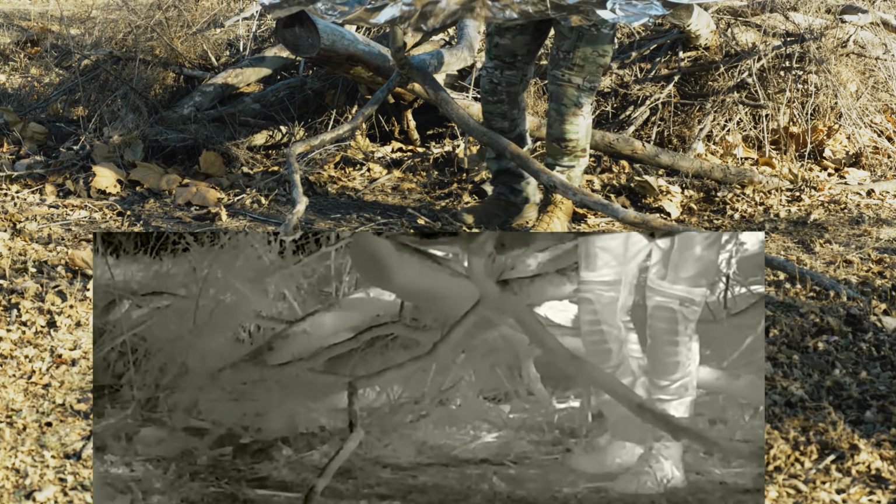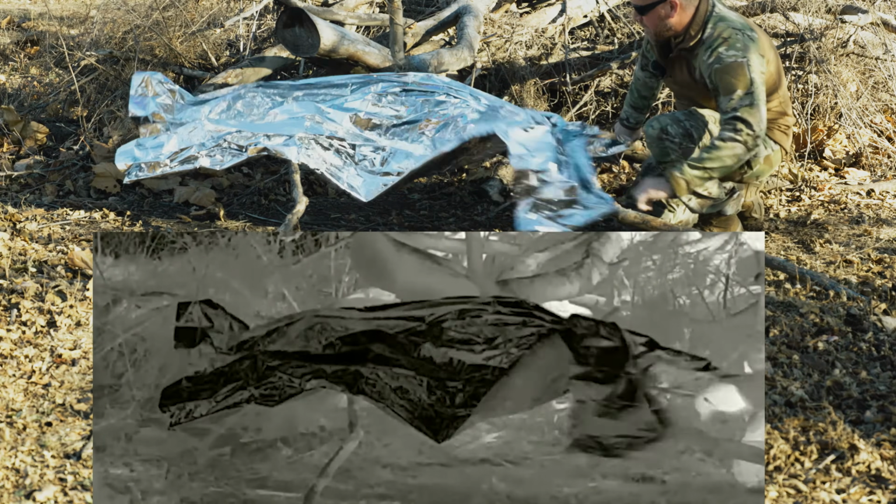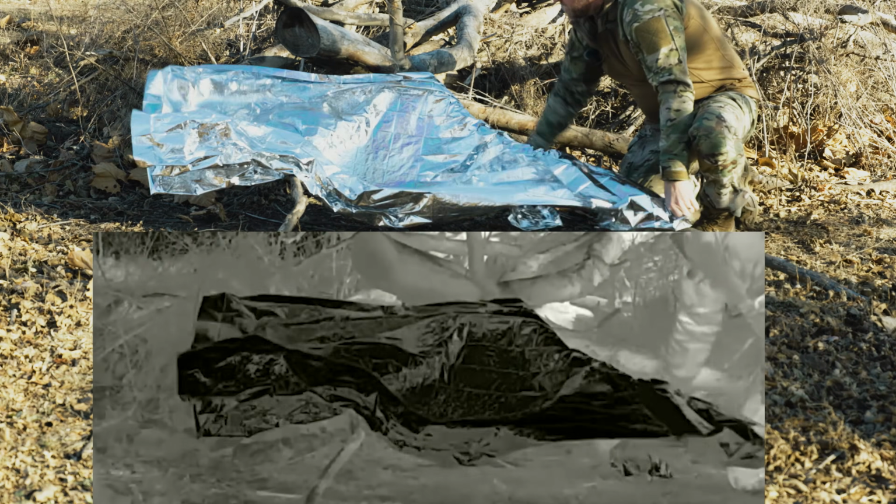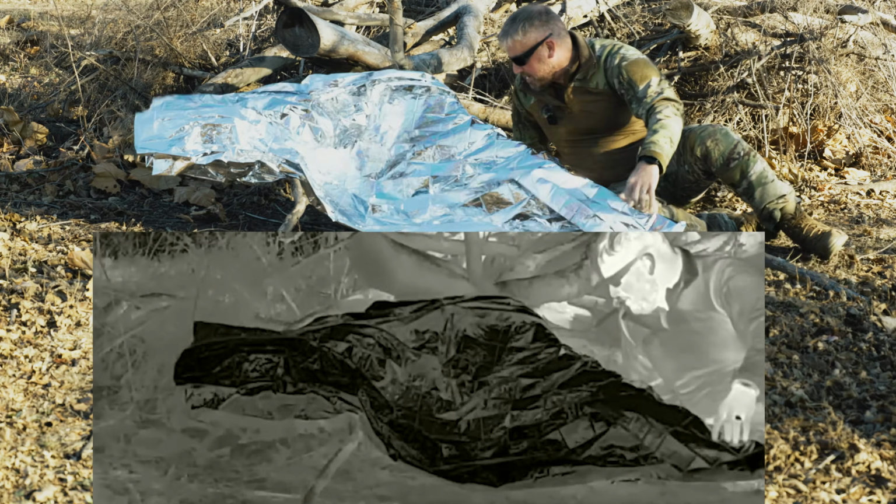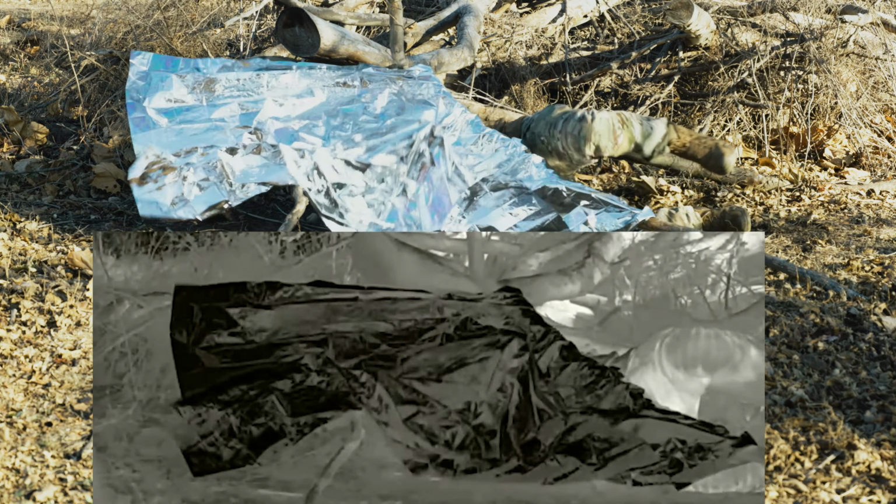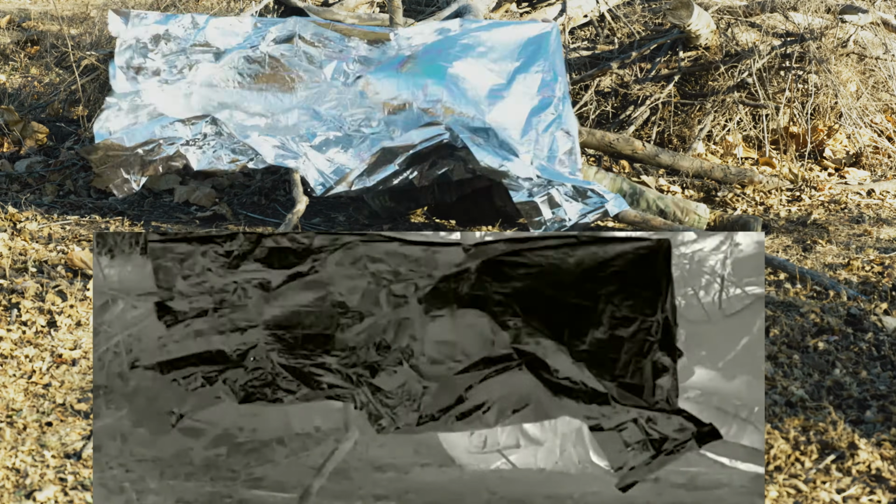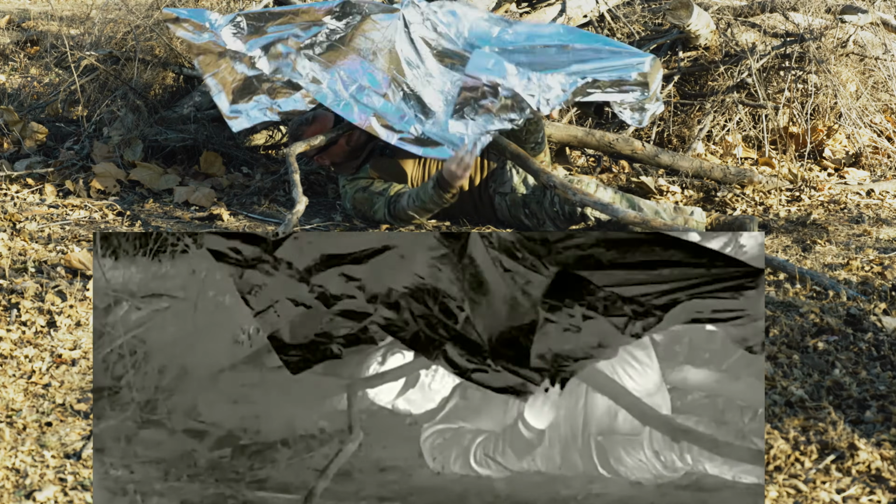For the next test, let's try to do a makeshift sniper hide, like if I needed to quickly run from a drone somewhere and then hide. That's surely where this $4 trash bag excels, right? Here, the Mylar has no way to lay itself out or connect into anything, so it's just blowing all over. And look at the thermal. It's just a huge black bag on thermal that immediately draws your attention. While you may be hiding your heat signature, now you're this massive blowing bag.